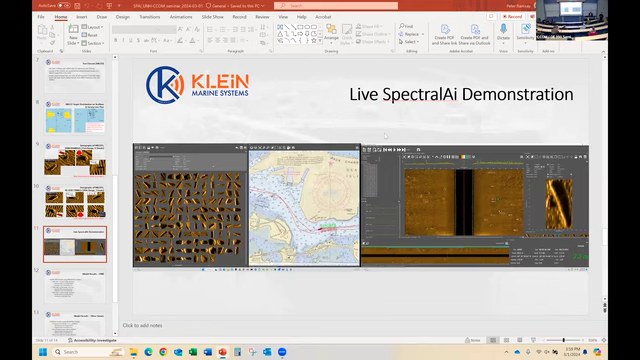Yeah, there was just a question online here. Are these sonar models catered for side scan sonar images only? It only works with Klein raw data, so not on imagery whatsoever.